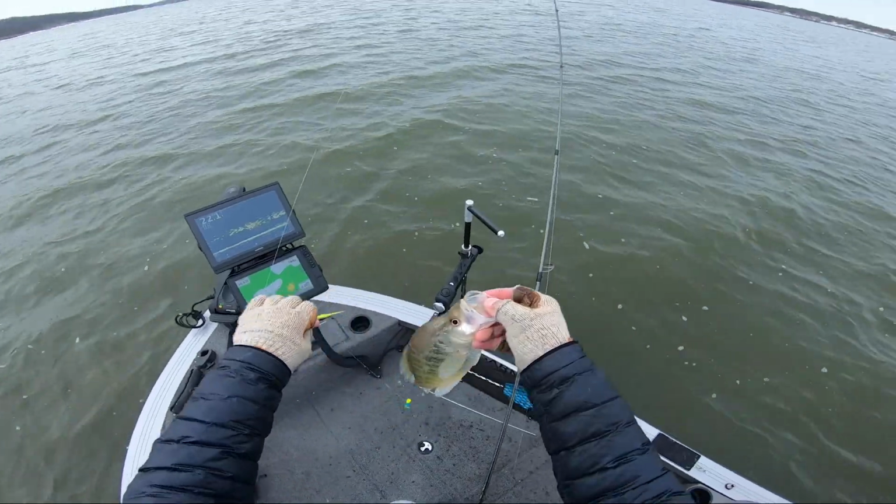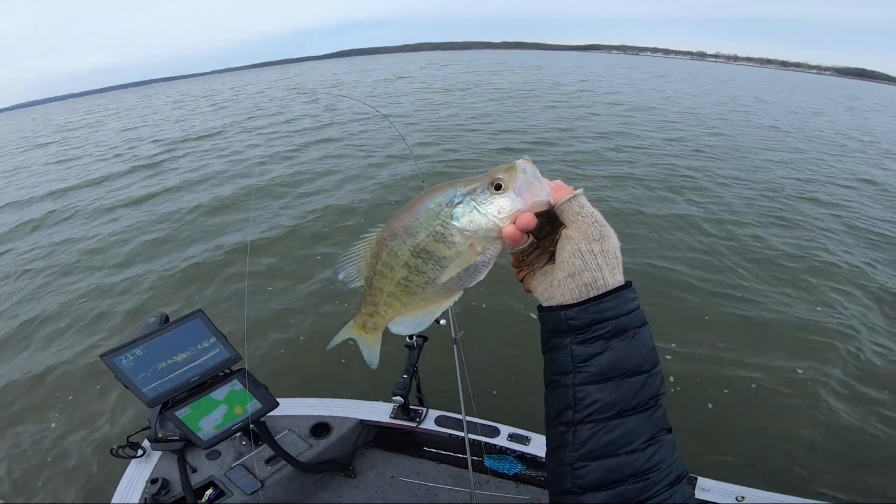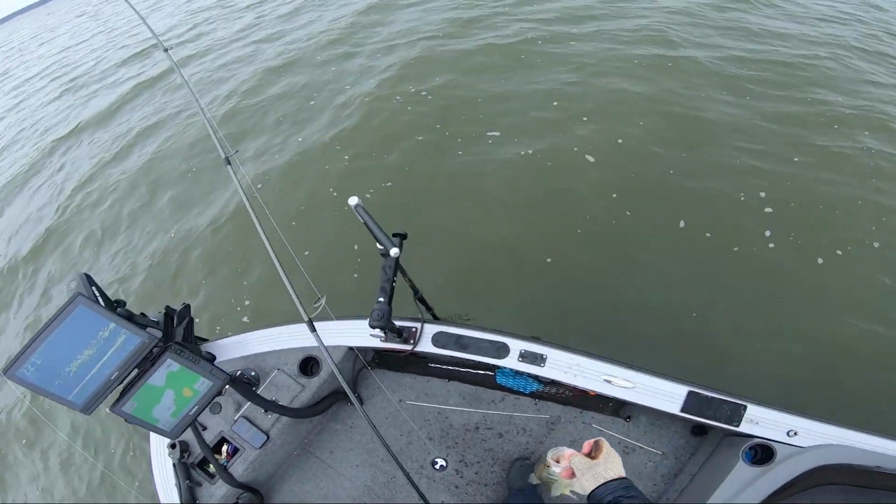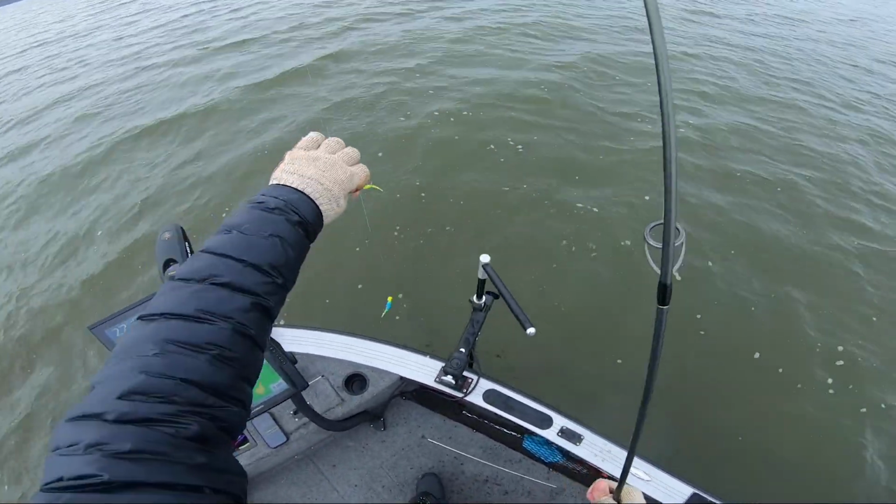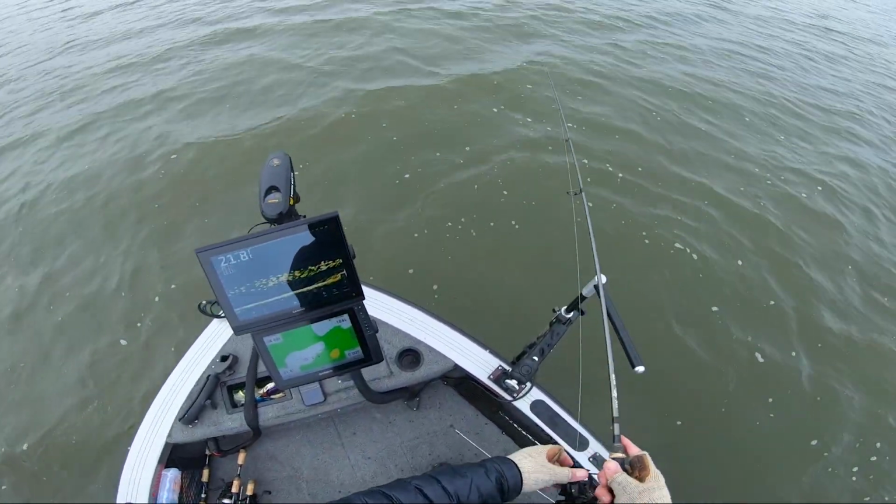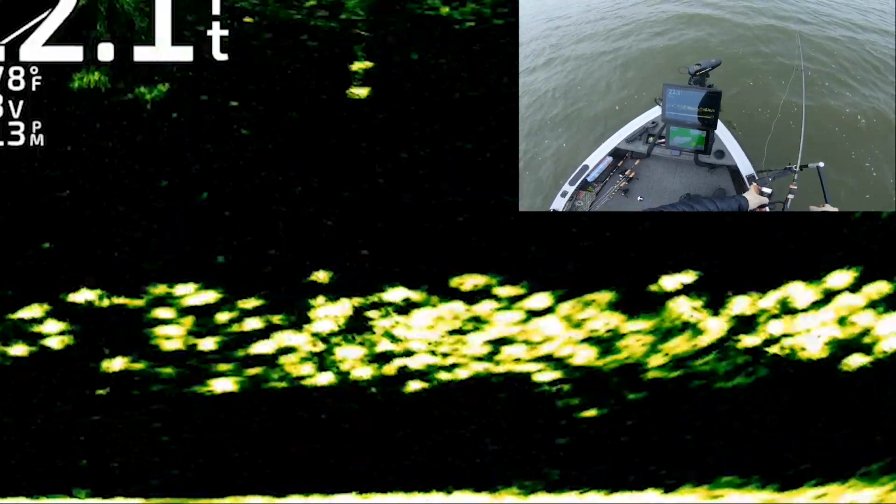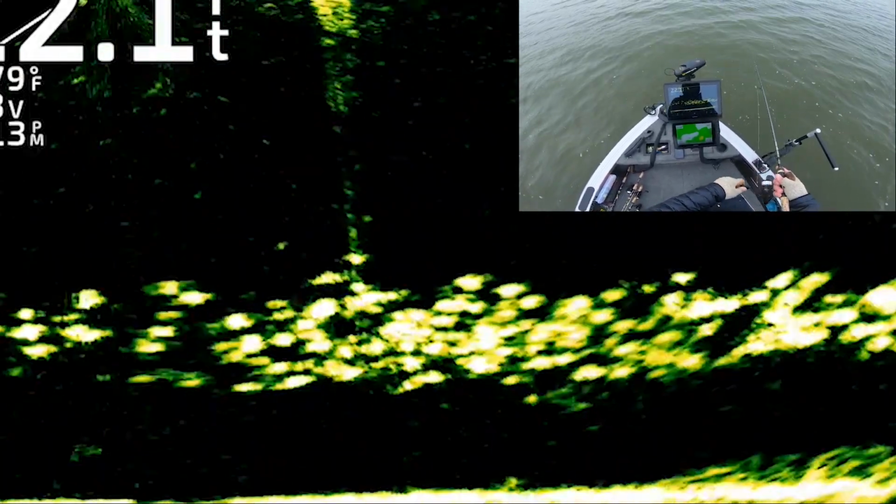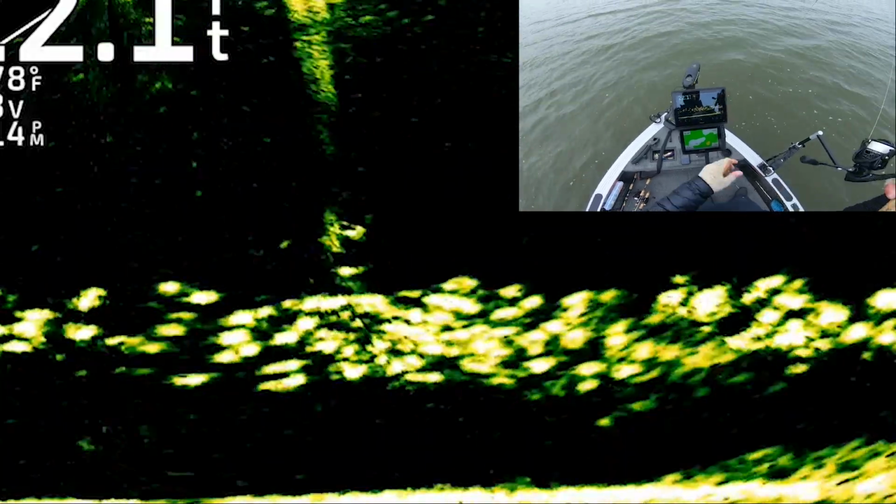Oh, I'm so glad I came back out. That's a big 13er right there probably, and she's going back in. Luckiest crappies in the lake. I've got way more than enough fish, and after this morning with my clients on my guide trip, they owe me absolutely nothing, so we're just having a lot of fun.